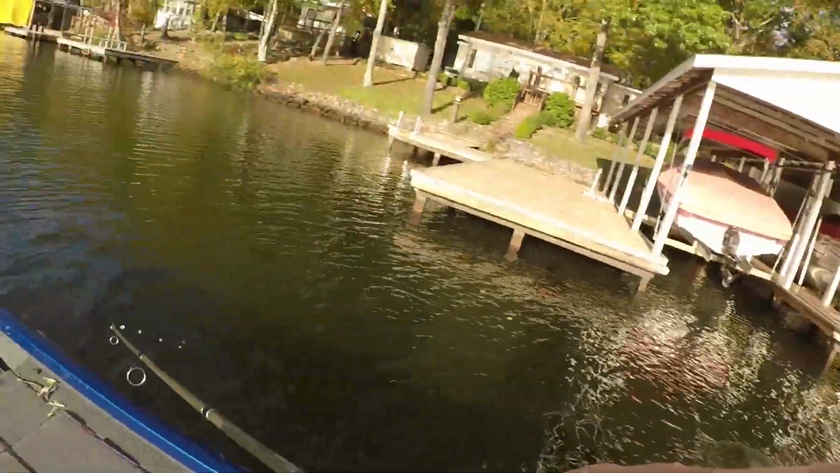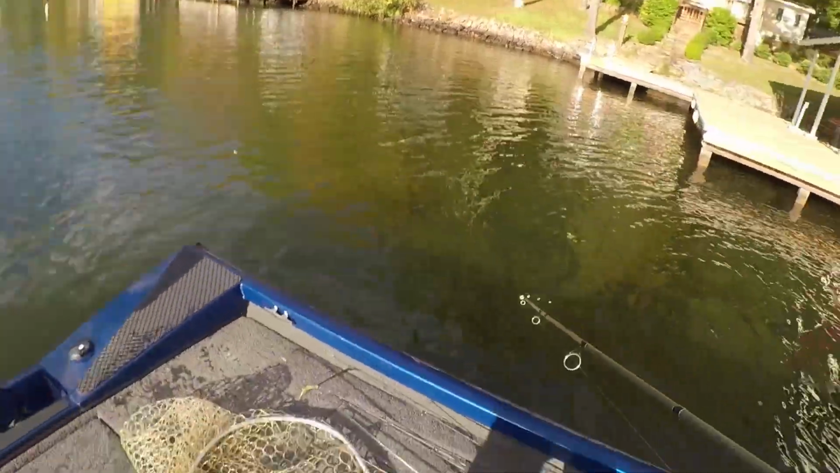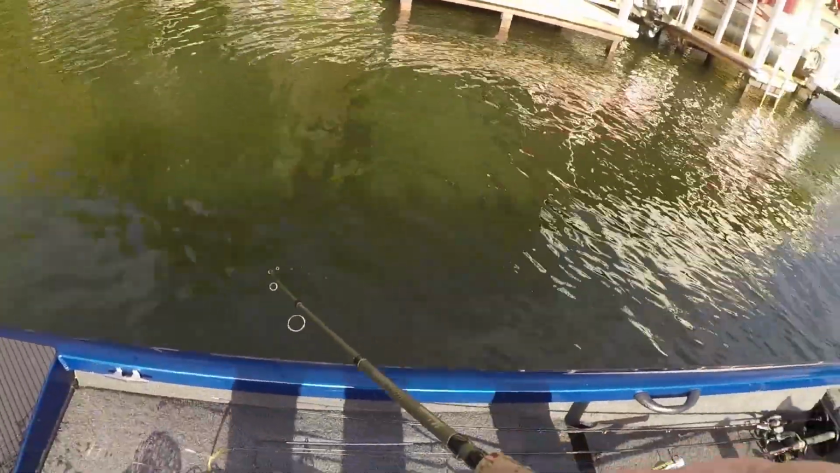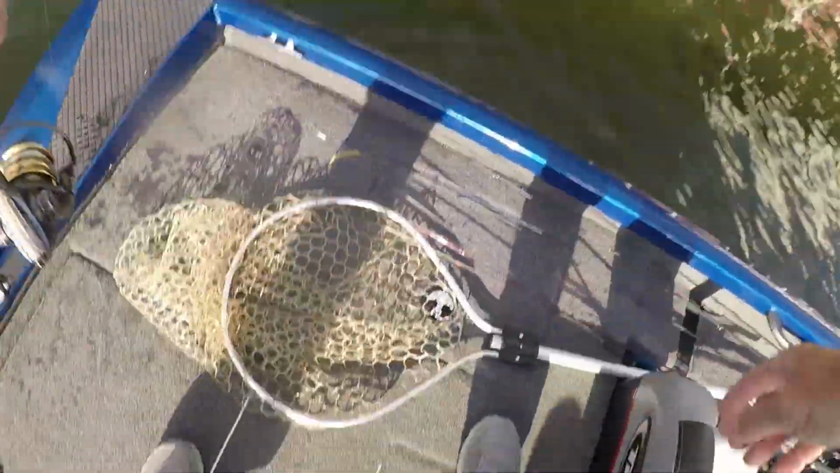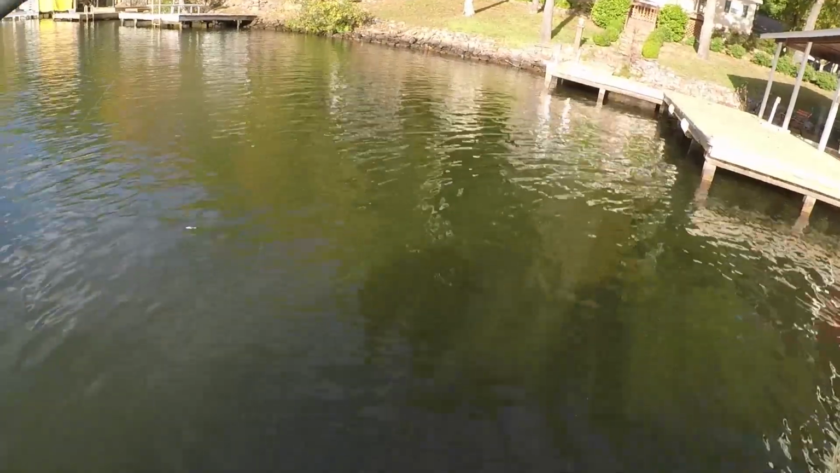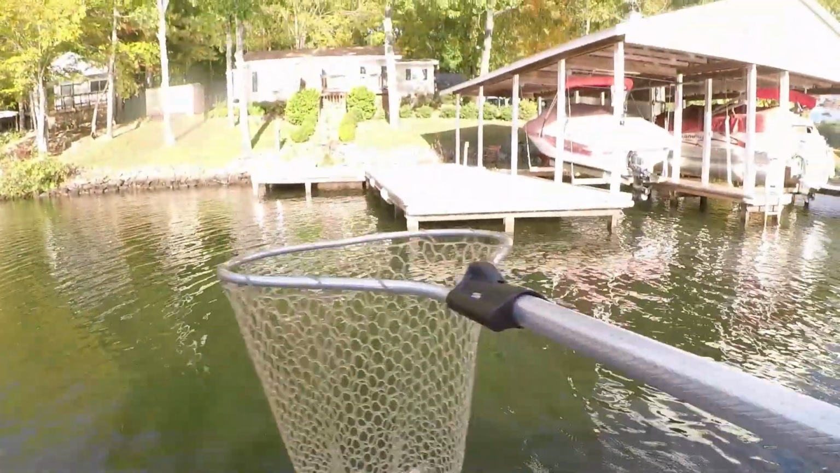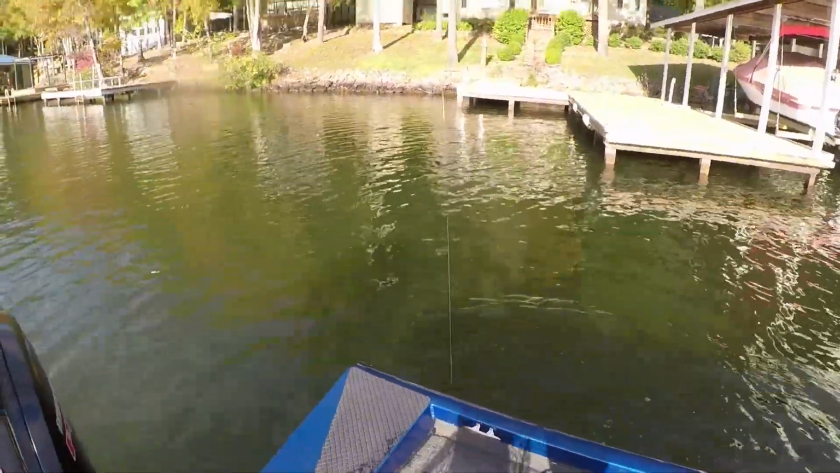All right, next cast, guys. I don't know what this one is. I'm after a crappie, of course y'all know that. This is a crappie. I got to see a flash of him. And see, those spotted bass will live right there with the crappie. Because they're both the same size, I reckon, aren't they? Oh, gotcha. Actually, he's bigger than the bass.